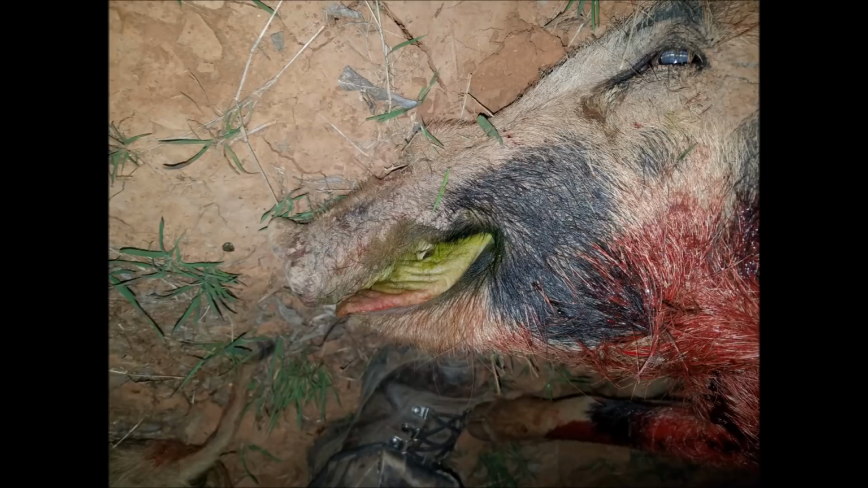As you can see, the green tongue is evidence that this hog has been eating the wheat. Adult hogs can eat up to 3% of their body weight per day, piglets 5% per day, and so this group of hogs could easily be eating 40 to 60 pounds at the farmer's field every day.